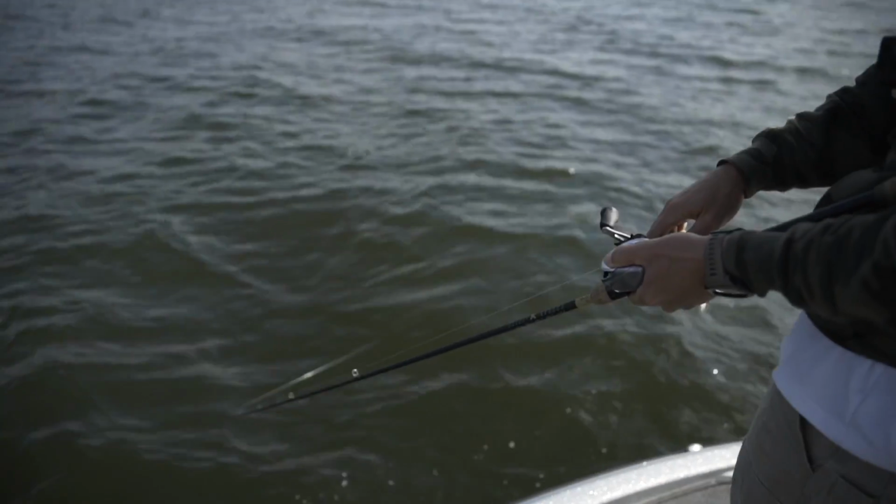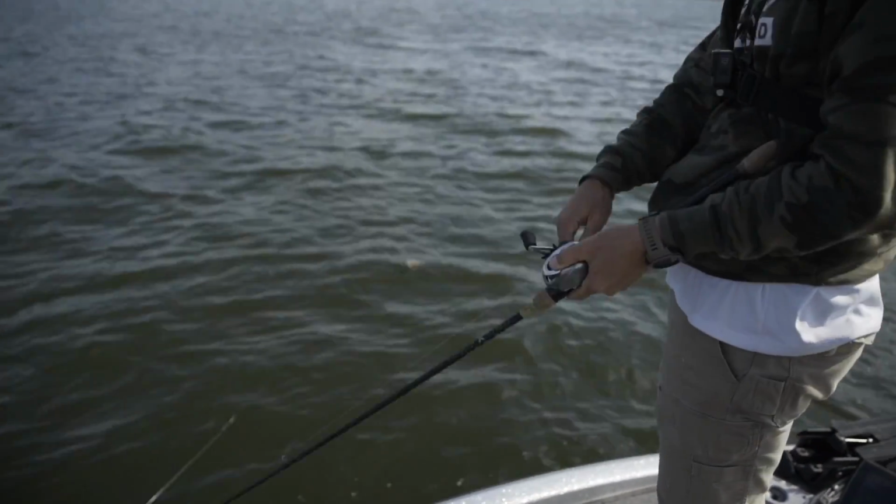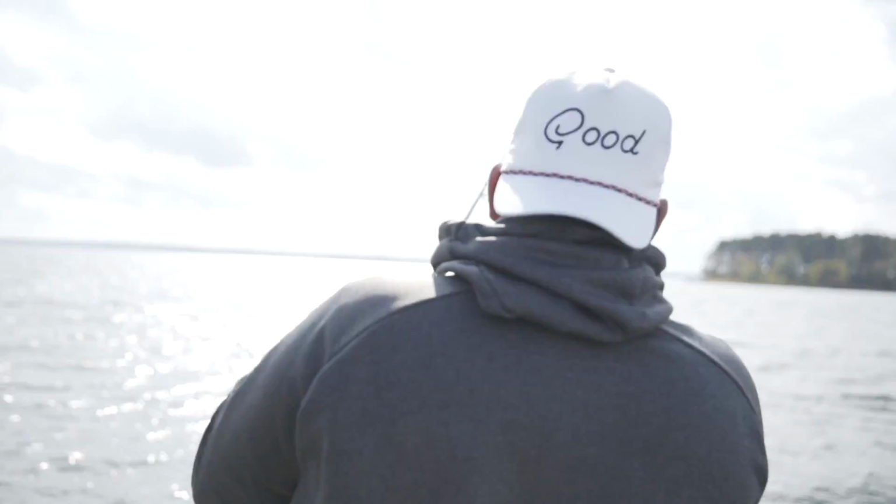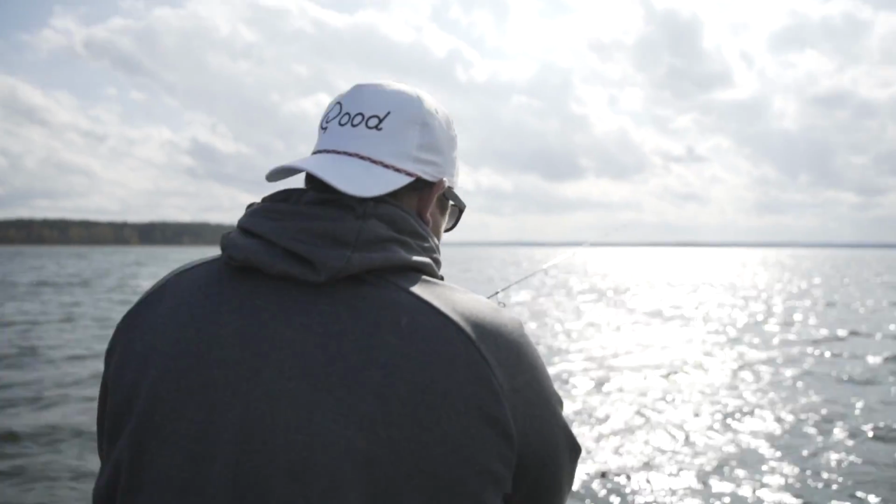Got some tugging. Yeah, look at there. Another spot. Oh, that's the same size. Got one. Doubled up. They're on the school. You got off. Oh, we got off.